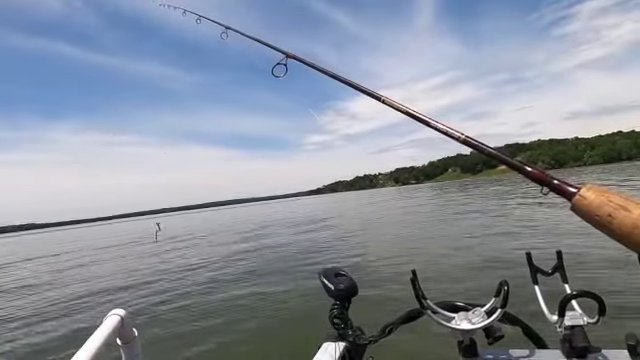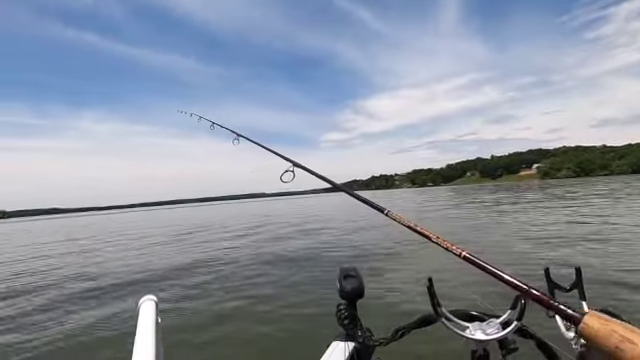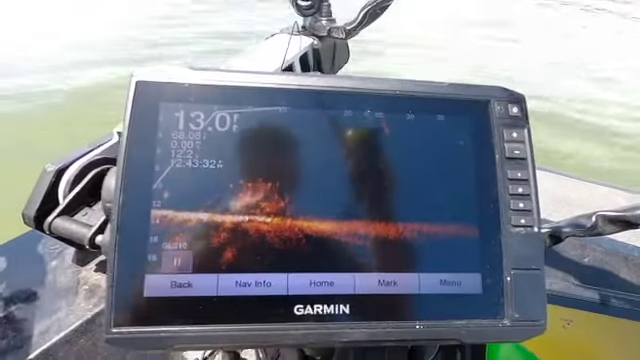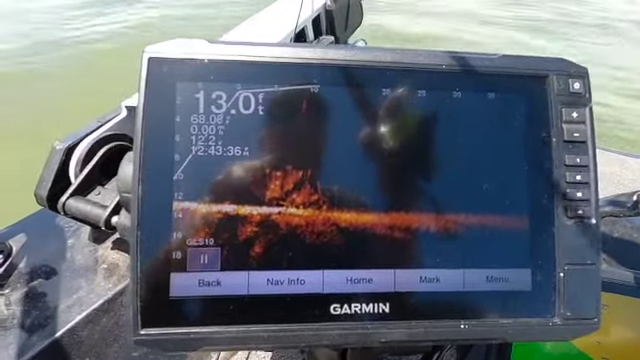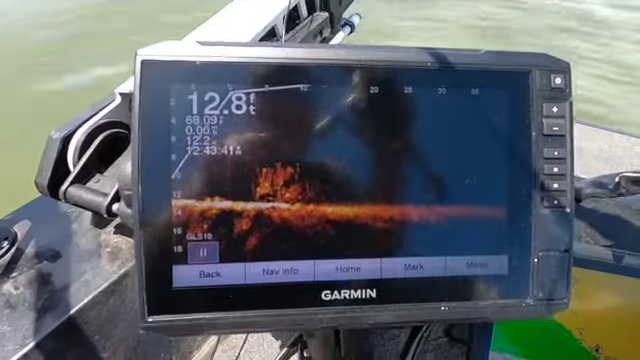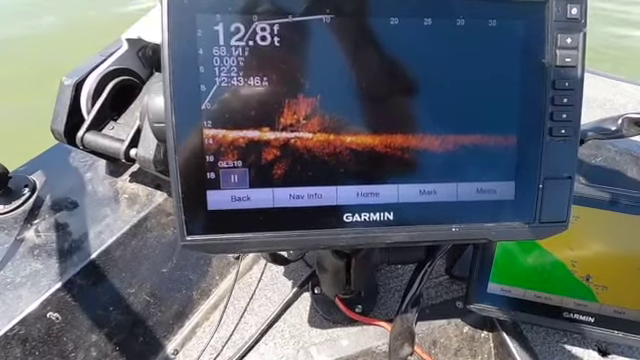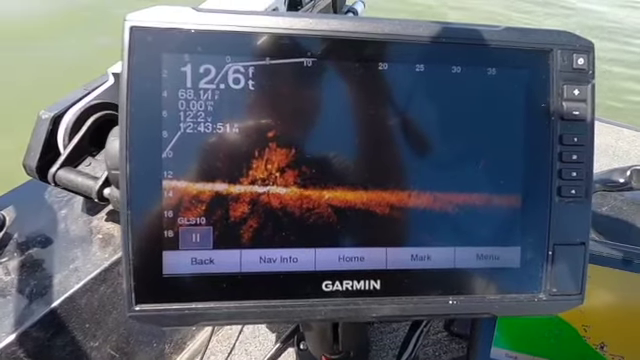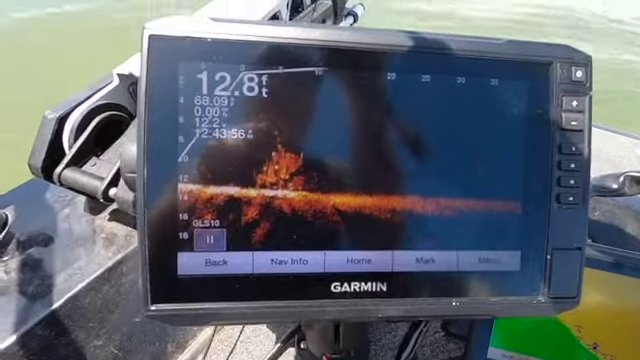Alright, yeah, we'll let y'all watch this. So we're gonna take this, that's just a few brim in there. I'll let it straight down. You can see it coming down. Anyway, hard to do this with all this equipment. Now, I'm gonna bounce it around a little bit. See, he's coming up there to look at it. Brim are really aggressive, especially if it's a real treat.